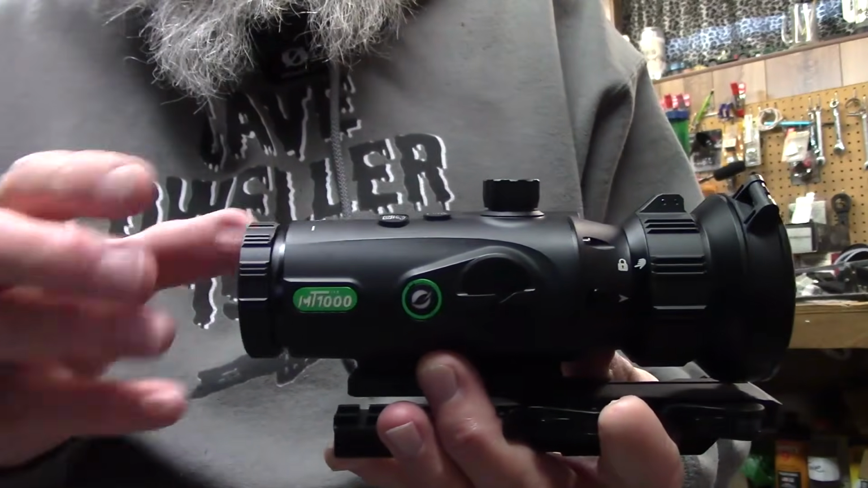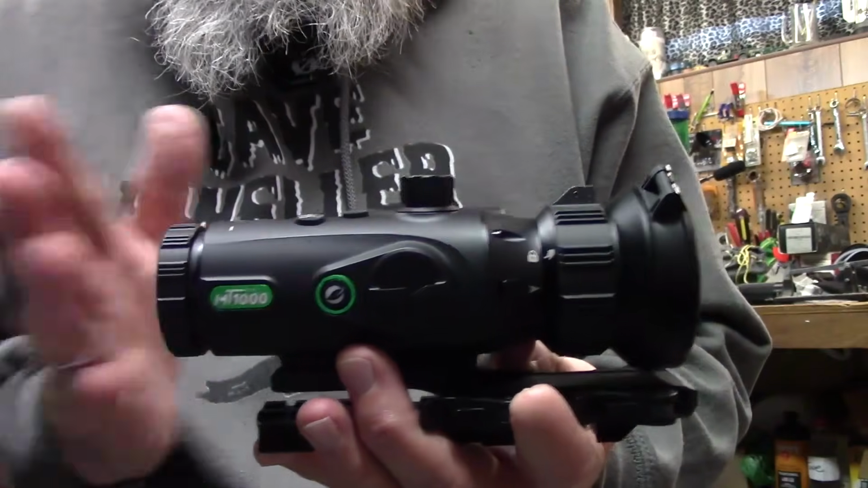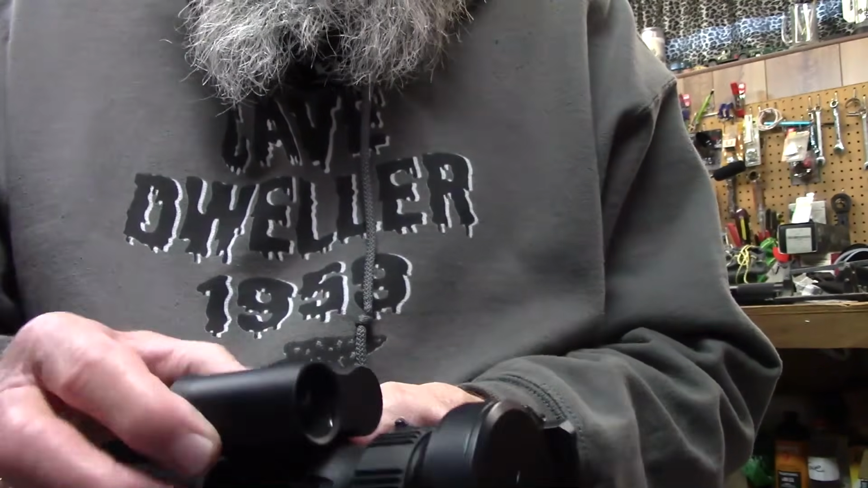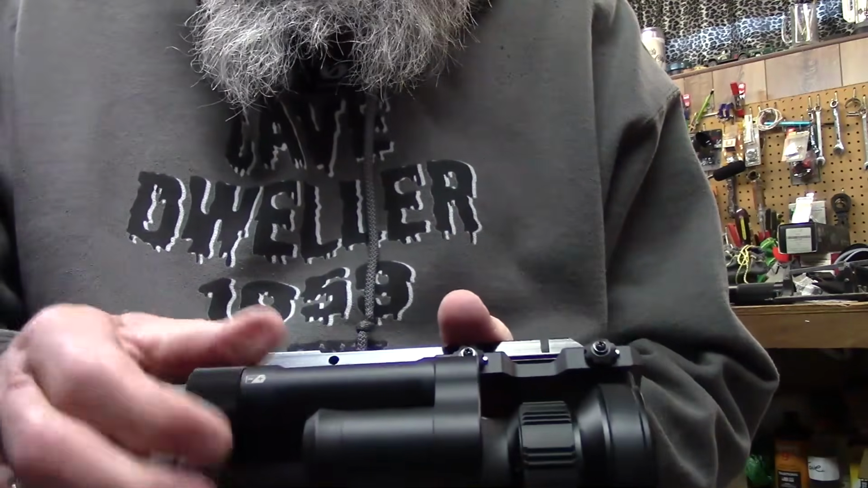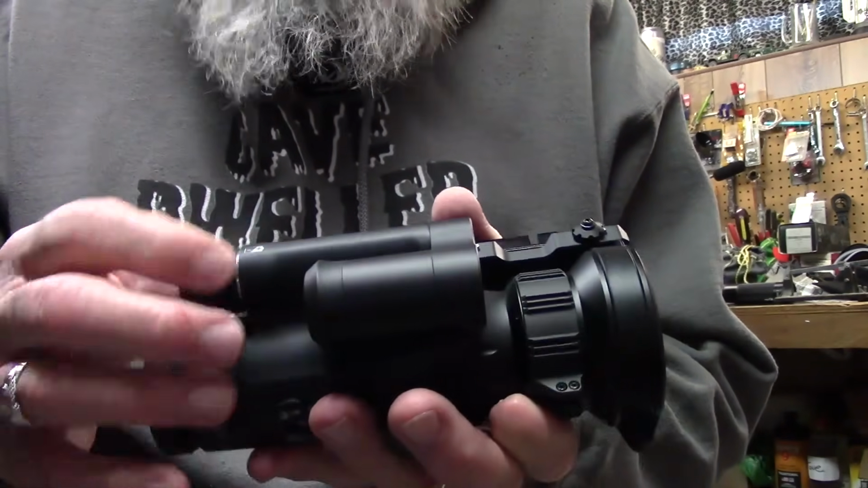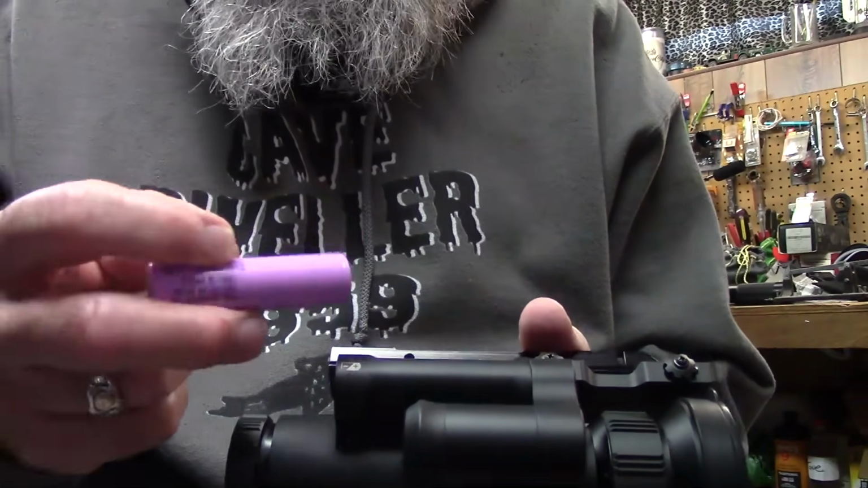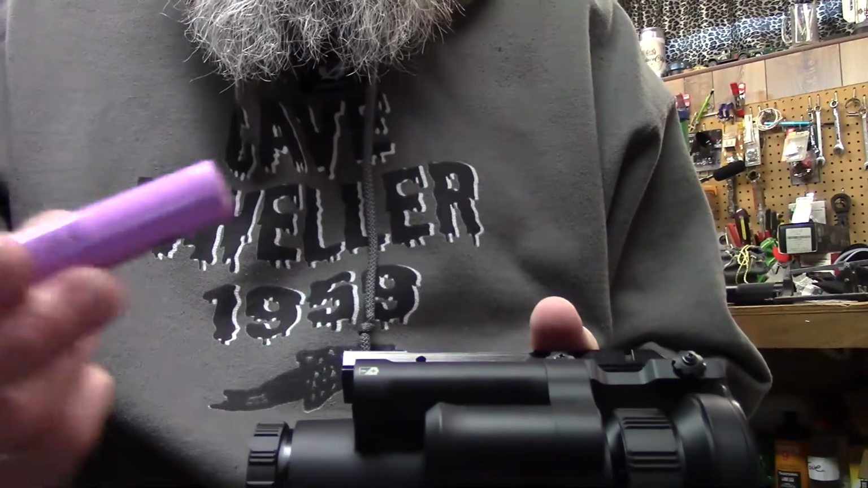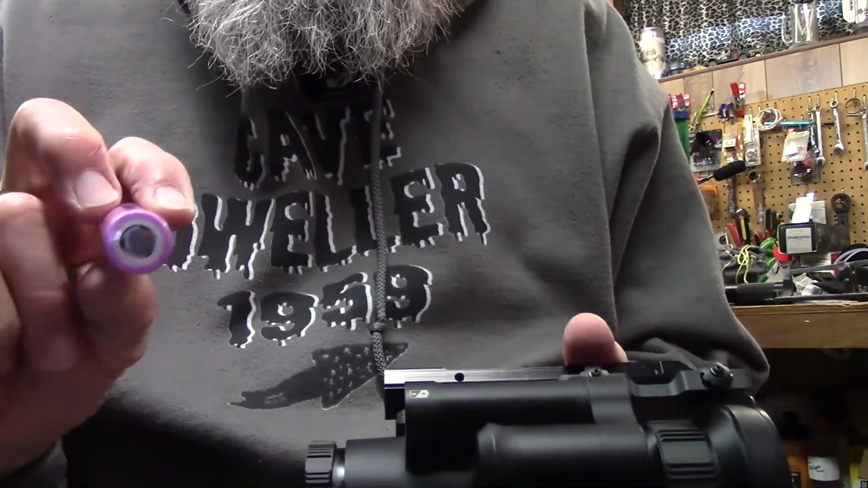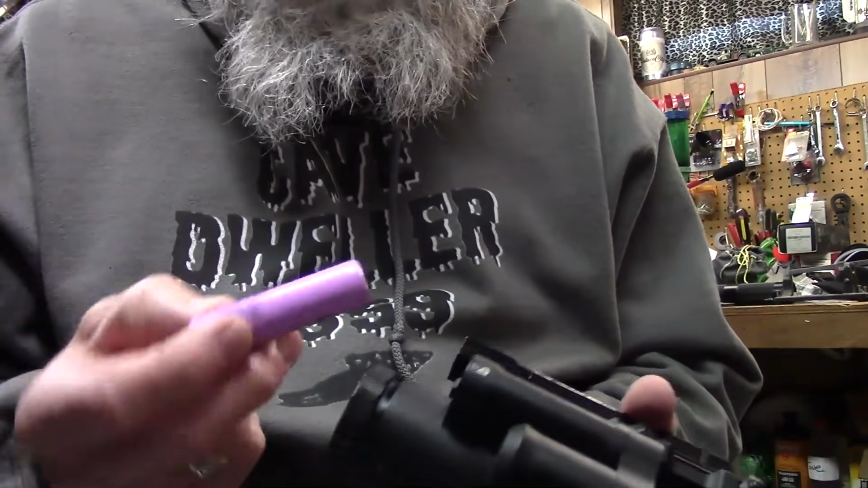There's also the old accordion, the rubber thing that screws right in there, or a caplet on it. There's a laser, that's this guy over here, and a battery compartment. Batteries, they call it an 8-hour, and I'd have to say, yeah, it probably is. 18650 is what these big batteries are called. You can get extra ones off their website for $10. I didn't know that at the time.